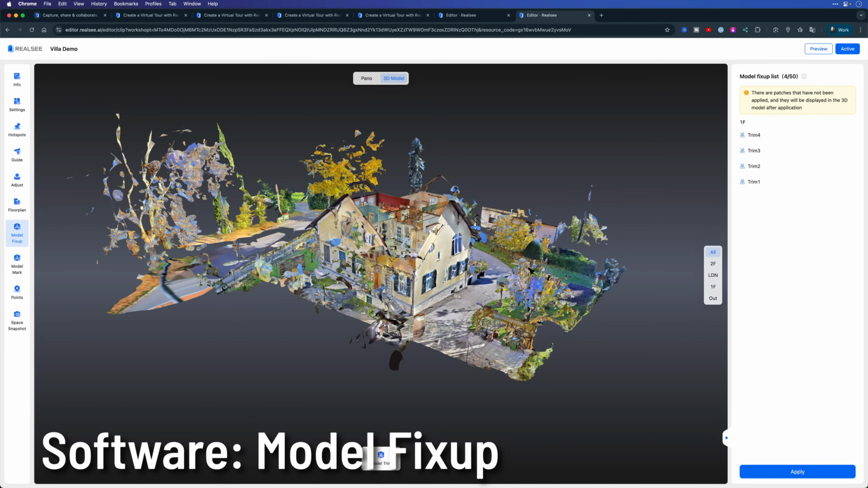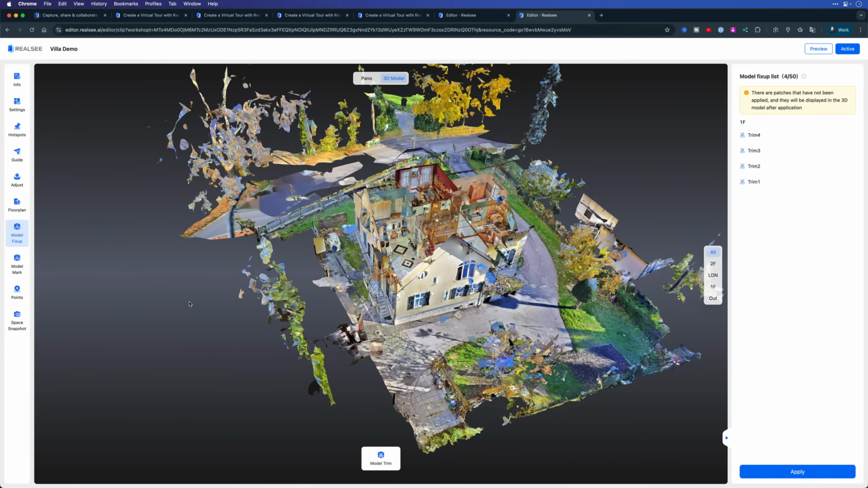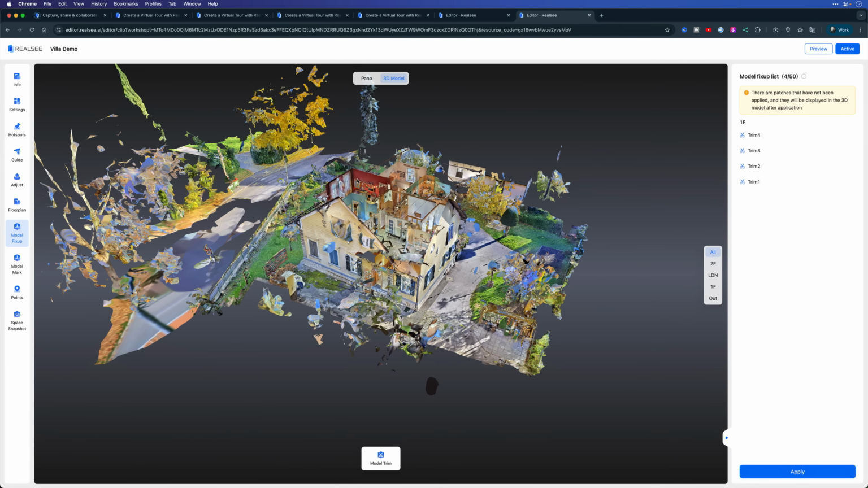Next, let's take a look at cleaning up the model. This is the model fix-up section. And as you can see here, there's a lot of extra data that we don't need. All the trees that are hanging out, the street outside of the property, none of that needs to be there, so let's clean that up.